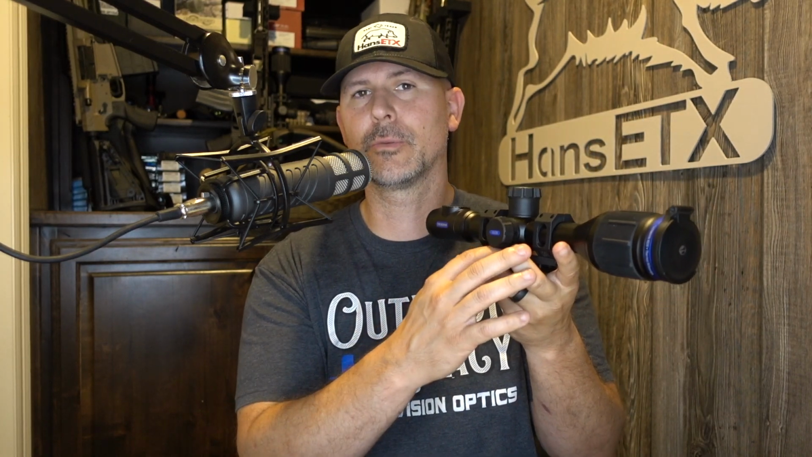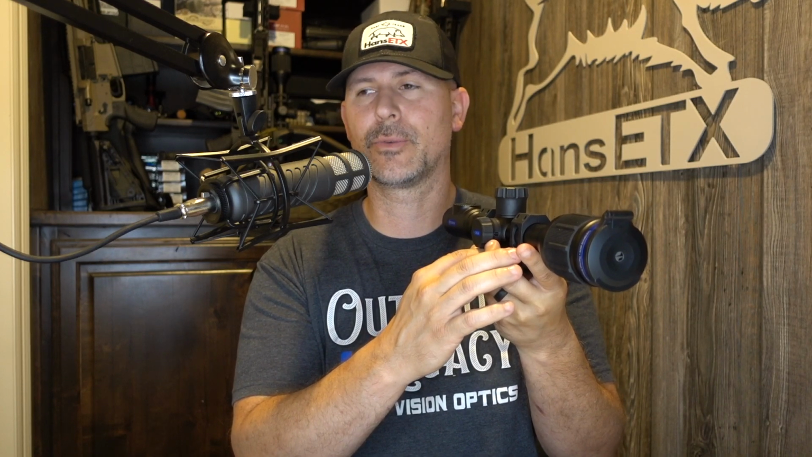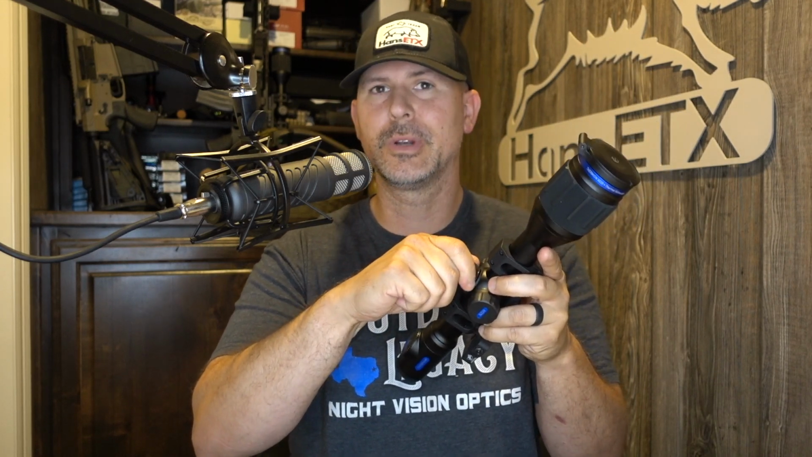There is an internal battery that does not remove. You can get about 3 to 4 hours of runtime on the internal battery. It also has one removable battery at the top. It goes right there in that top turret, and you'll get about 2 to 3 hours out of that. So you could get about 6 to 8 hours of runtime on a full charge.